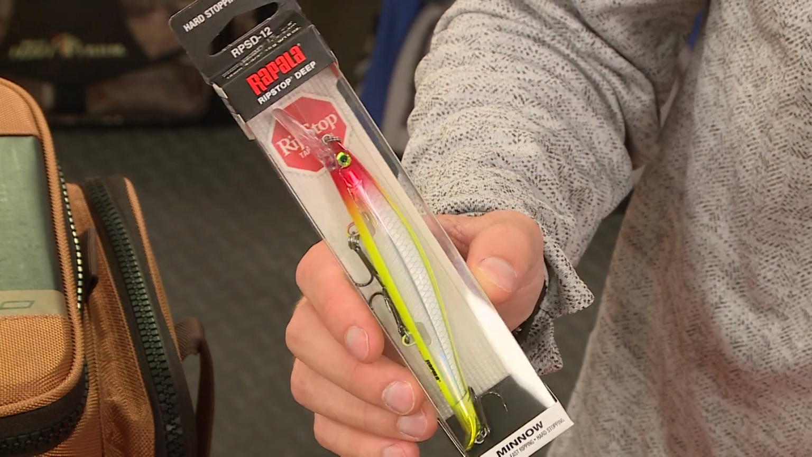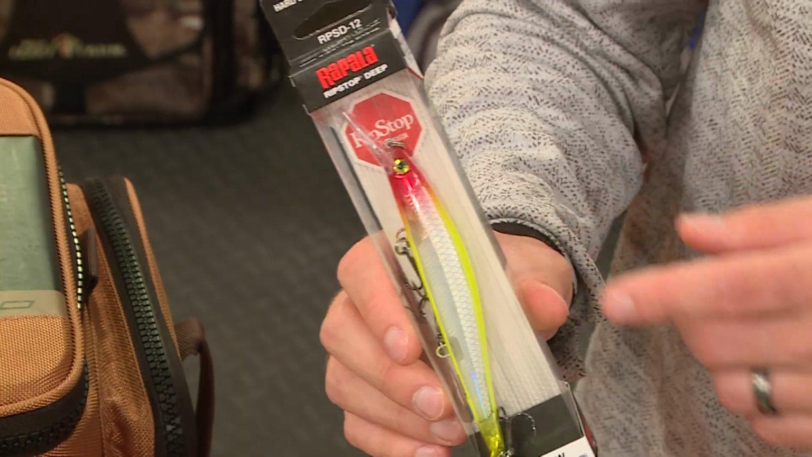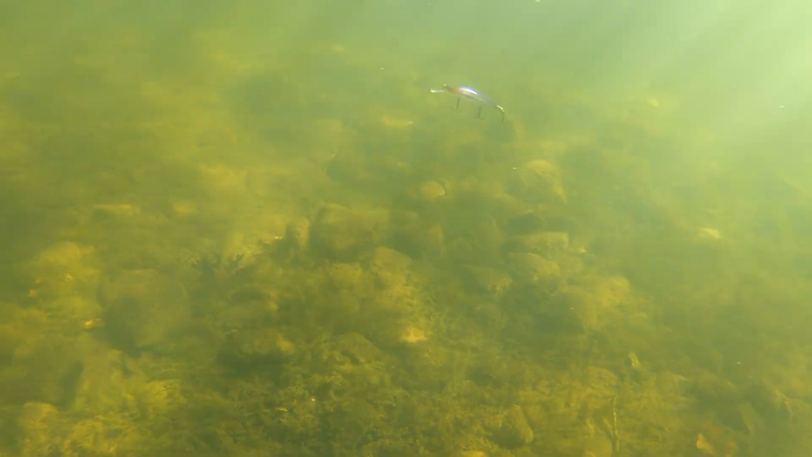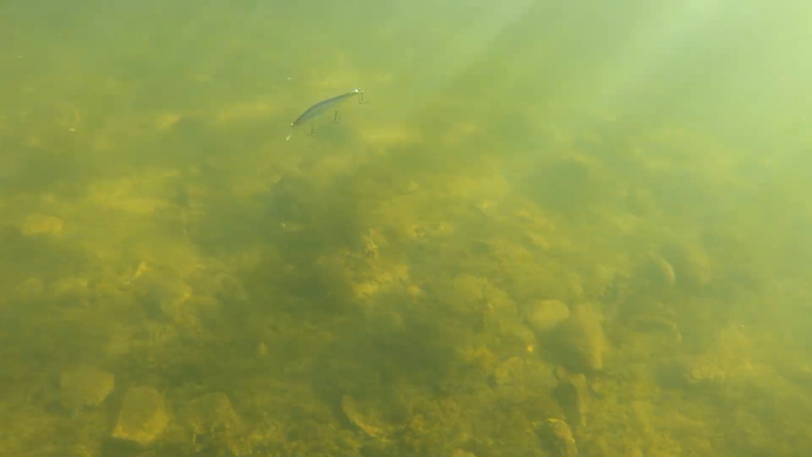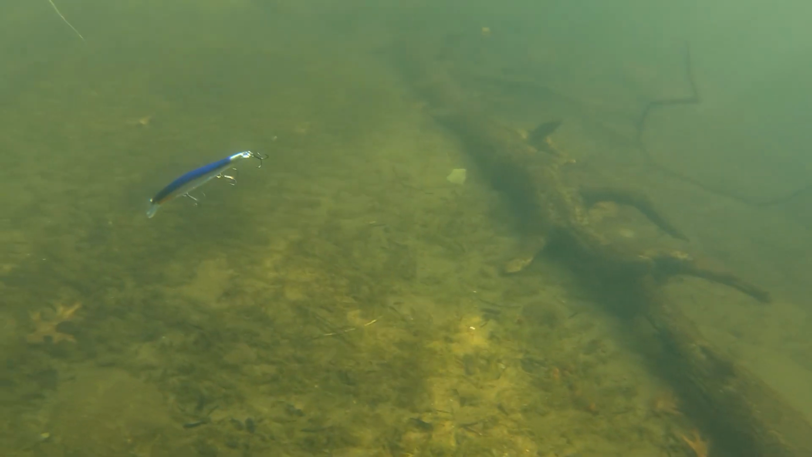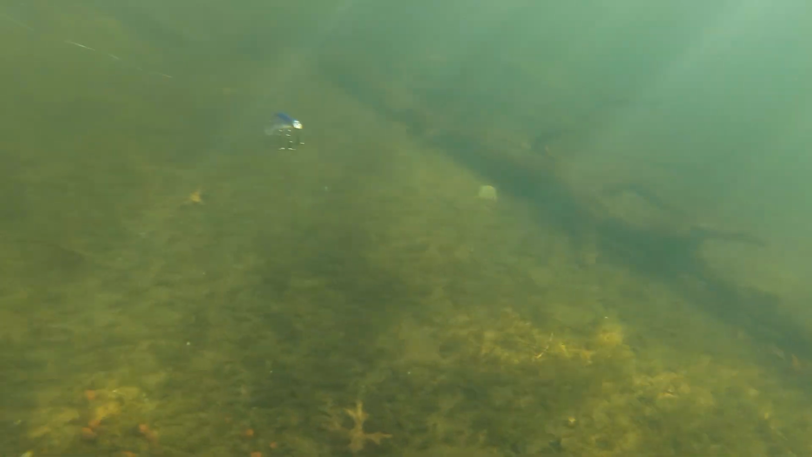In the early season like this, one great search bait option is a jerk bait. Now this bait right here is the Rapala Ripstop. This is the size 12, and this is a little bit of a bigger bait. It can get down to about 8 to 9 feet, which is really good this time of year as the fish start to move off a little bit deeper and you're fishing a little bit deeper water. Jerkbaits still work good as you get into early summer, but it pays to be able to fish them a little bit deeper.